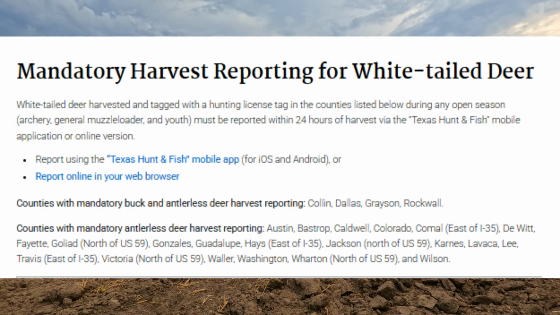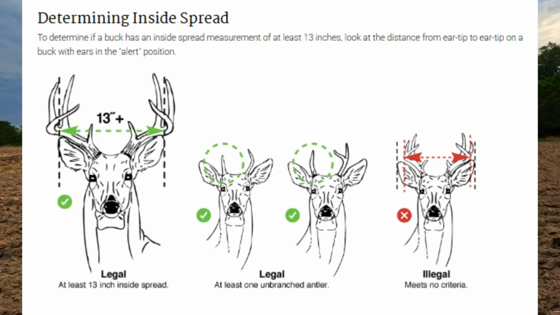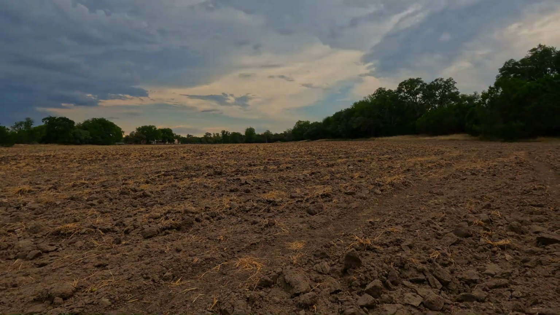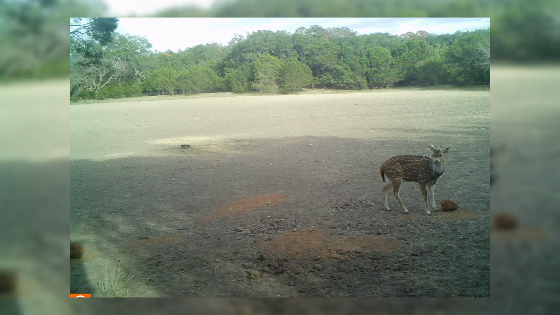Axis deer are considered exotics, non-native animals with no closed season in most counties. You can hunt them year-round with a valid license, day or night, as long as you follow local regulations and have landowner permission.